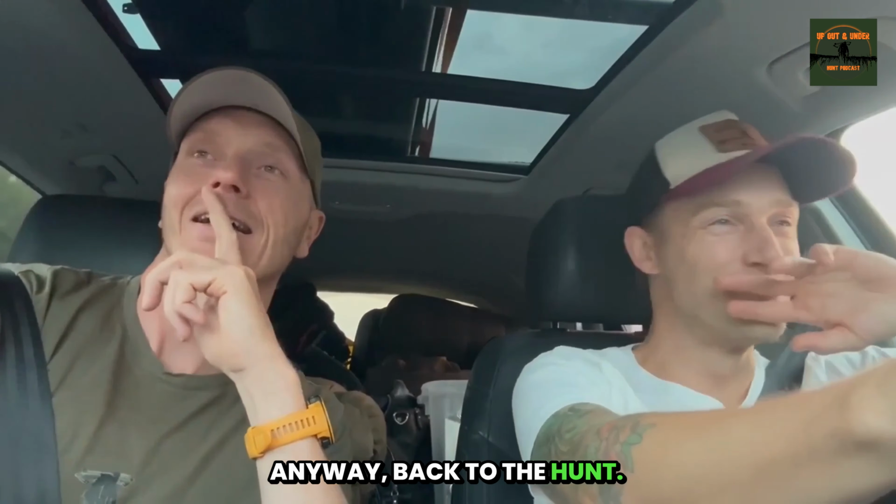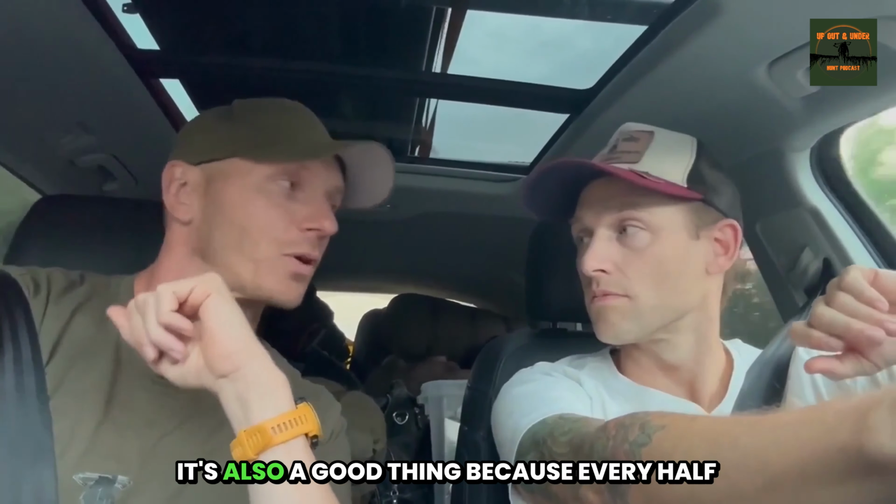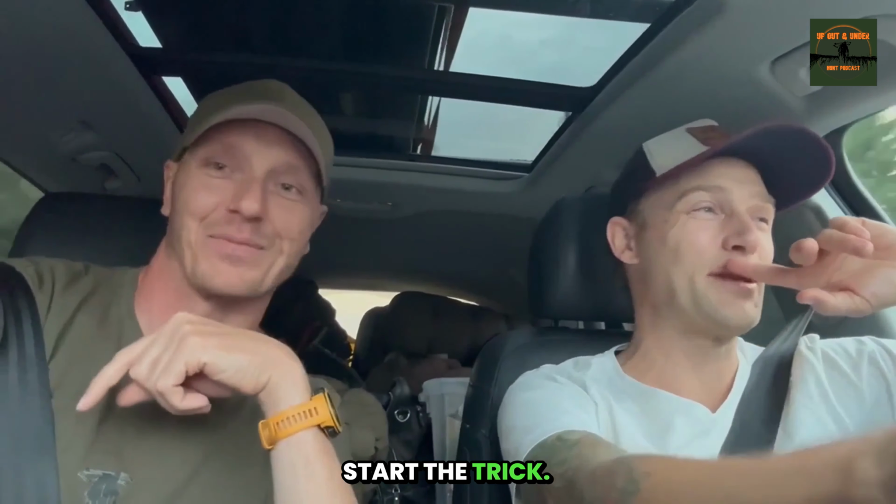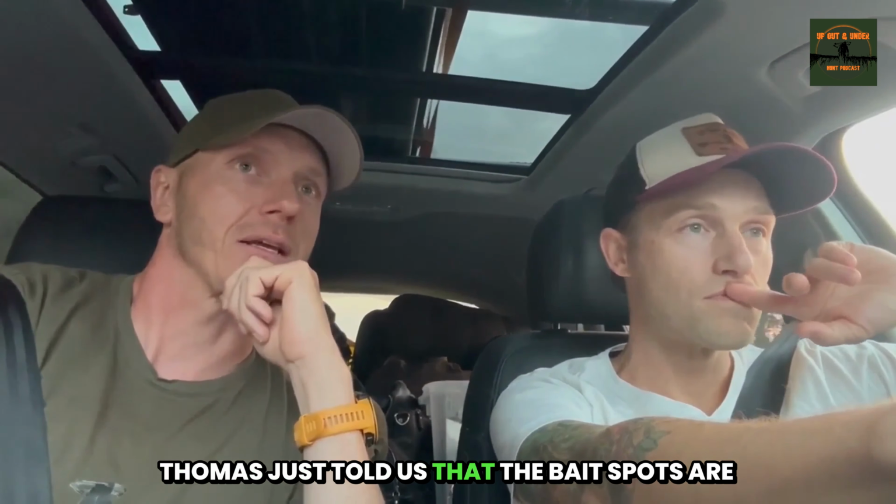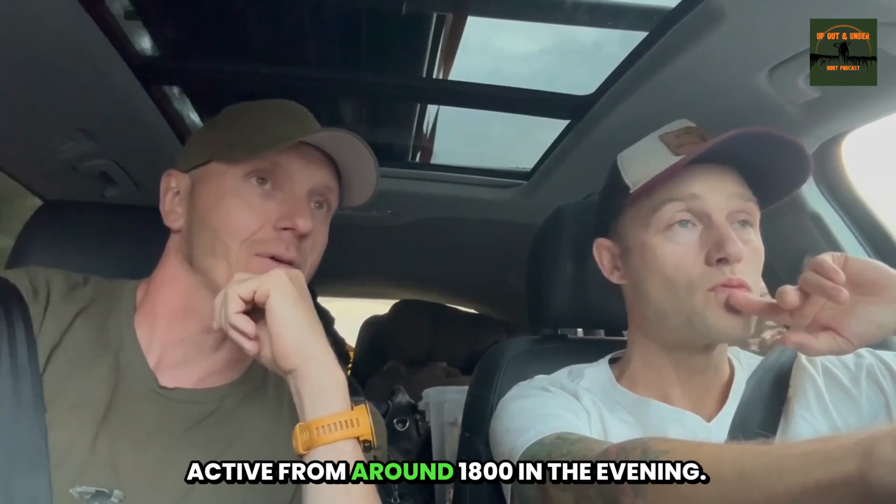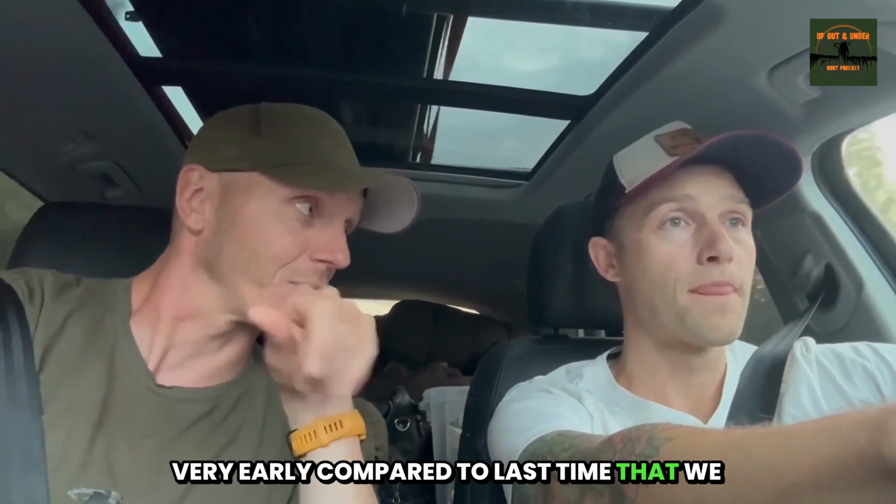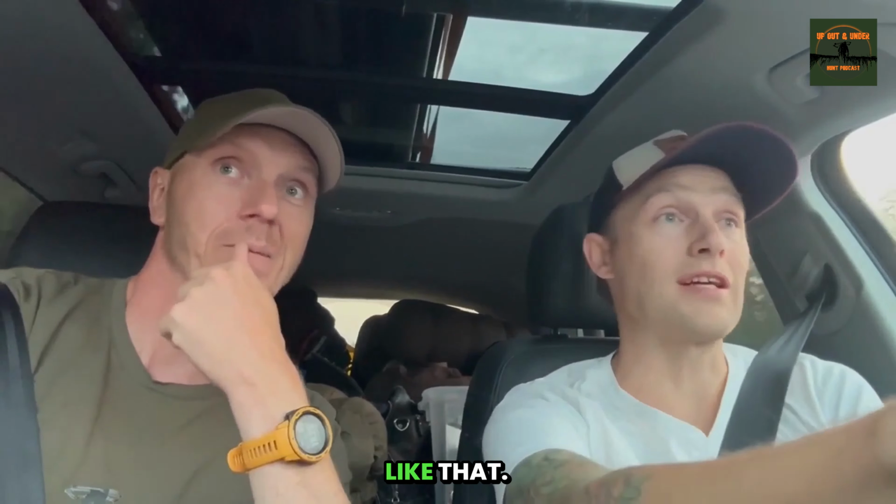We'll be hunting over bait. It's also a good thing, because every half hour or so they wake you up when they start chewing out some food. Thomas just told us that the bait spots are active already from around 1800 in the evening. So we will actually be getting out there very early, compared to last time that we were there. We went out after midnight, something like that.